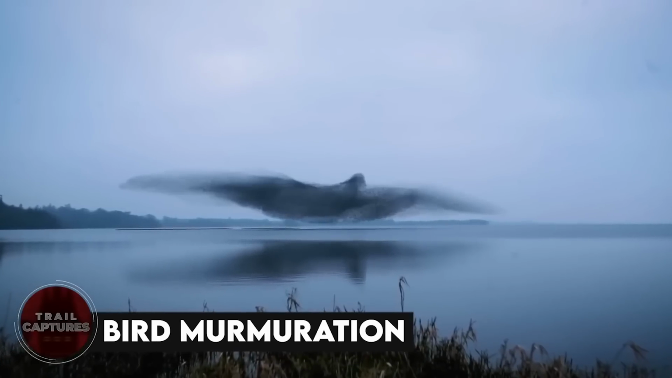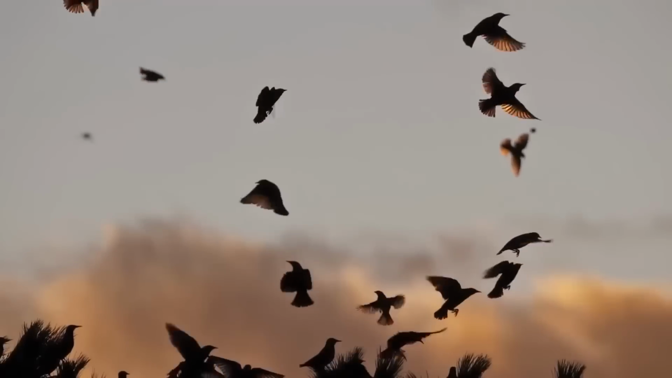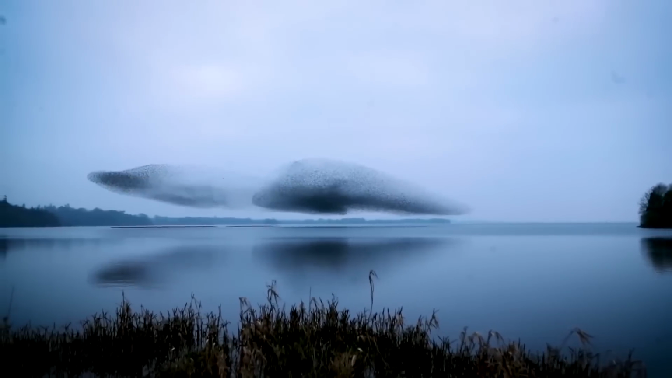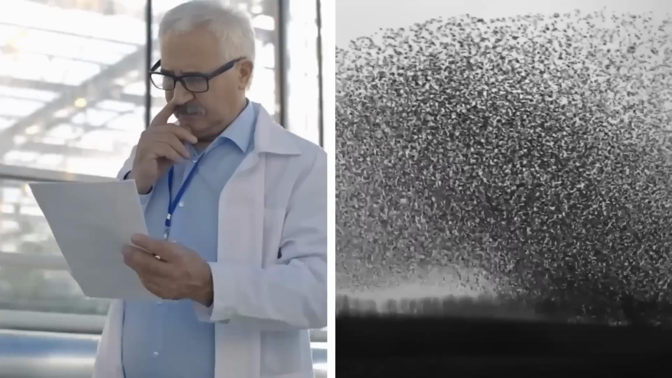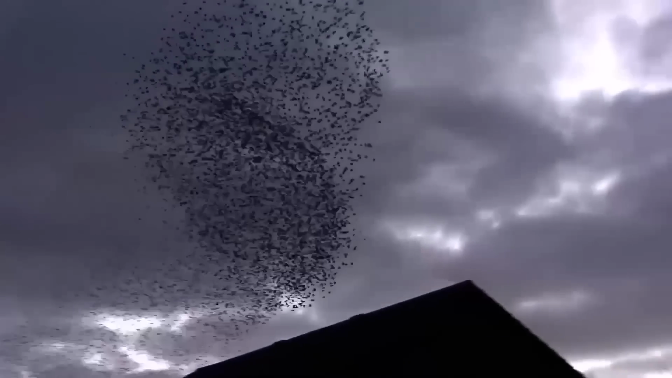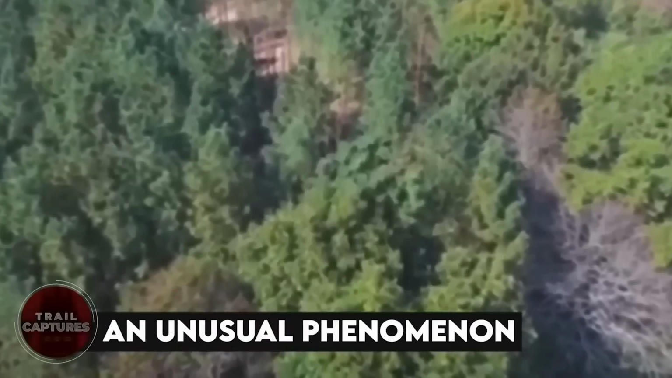Bird murmuration. We know how birds travel from one place to another in flocks, all flying together to search for new places to live and feed, right? But this murmuration of a massive flock of birds was just something else. Even the researchers said they'd never seen such behavior in birds before, and that it might be alarming as well. An unusual phenomenon.